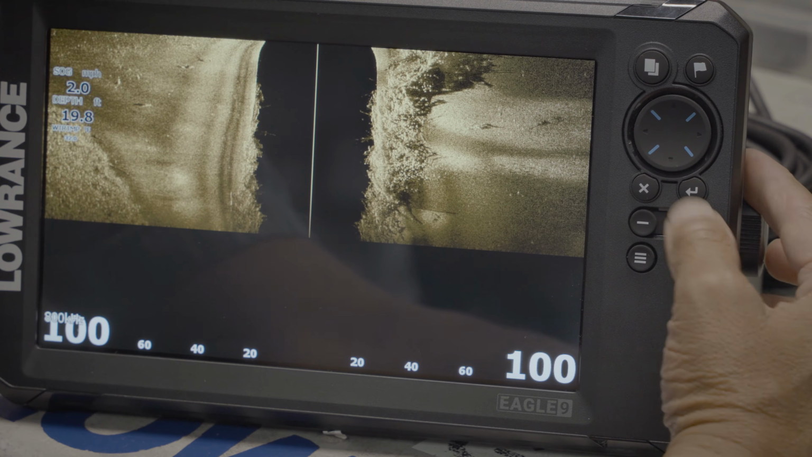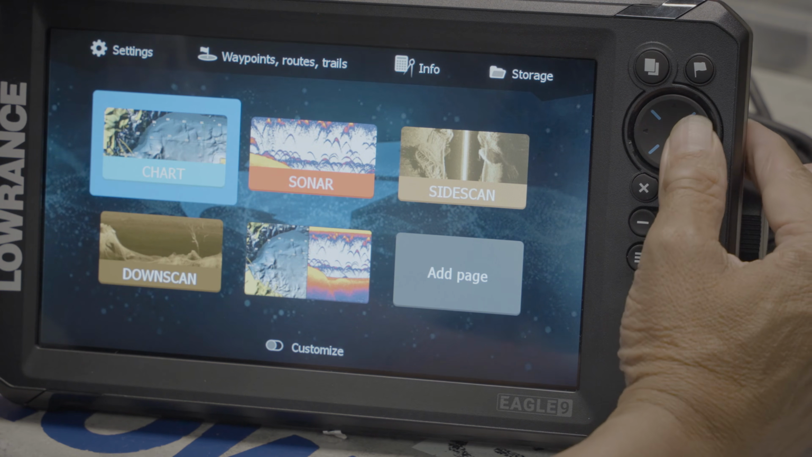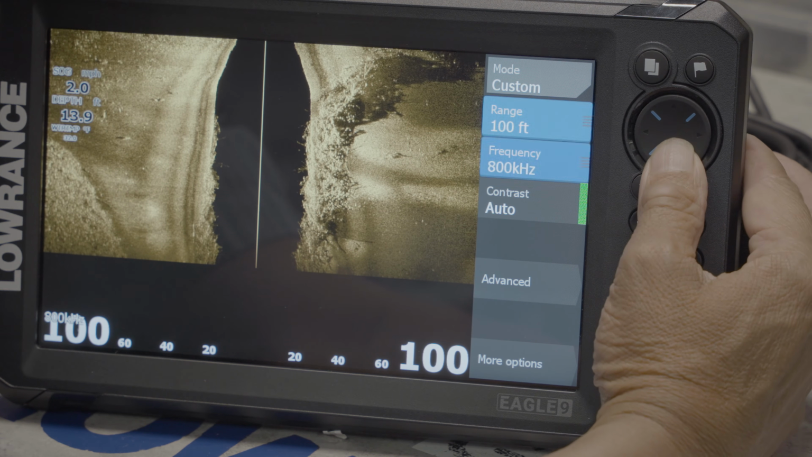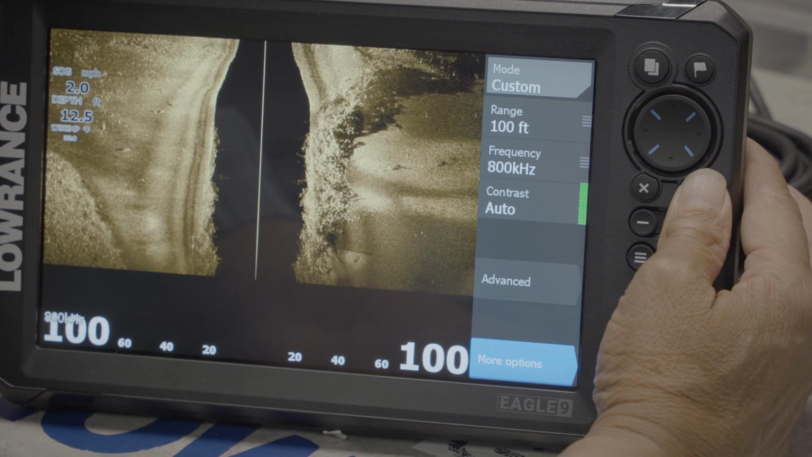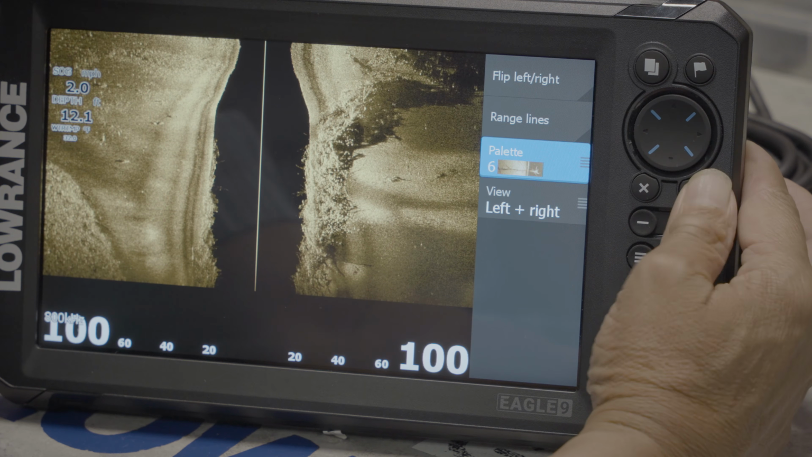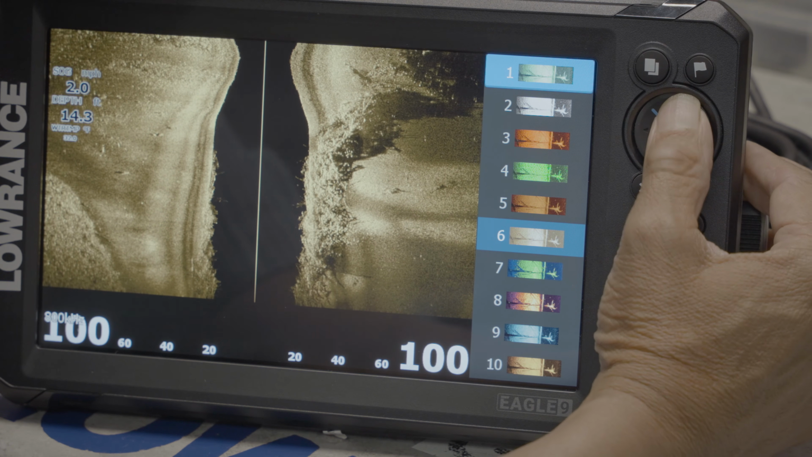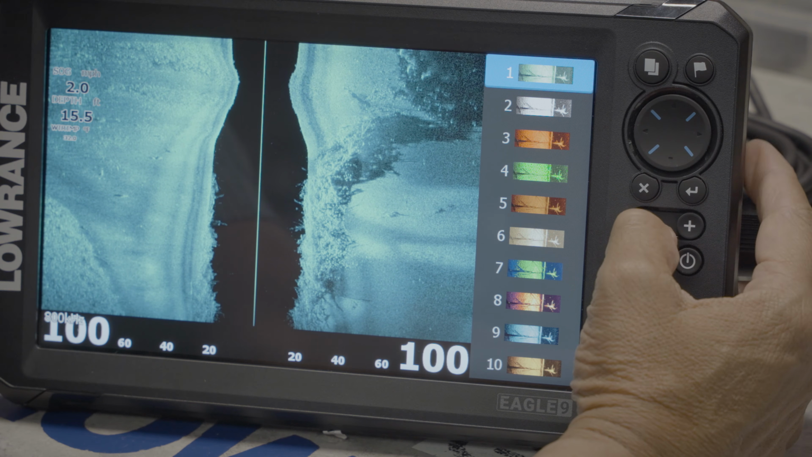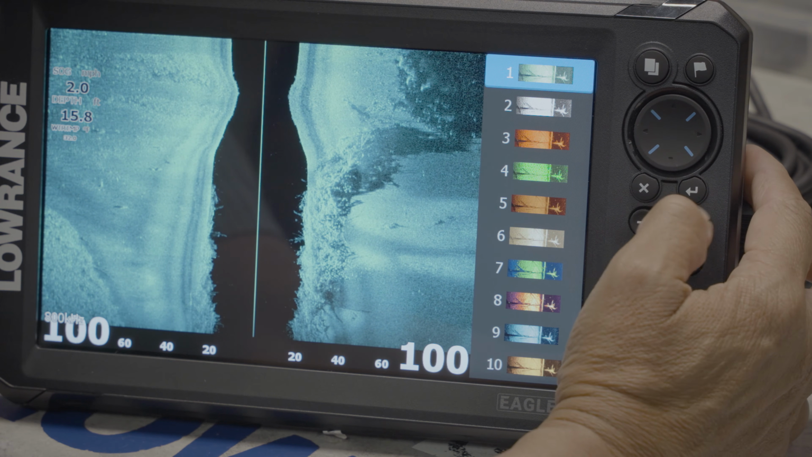We hit the menu button. Oops, sorry, we go to side scan. We hit the menu button. We go to color number 1, enter. Color number 1 is blue-green. If you're not colorblind, it works very well. So we've done that. Now we're going to show you the page that I just created.